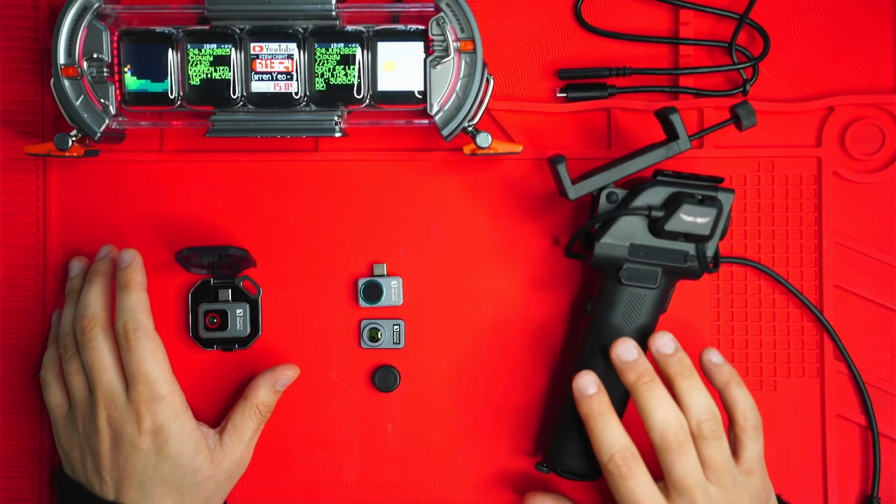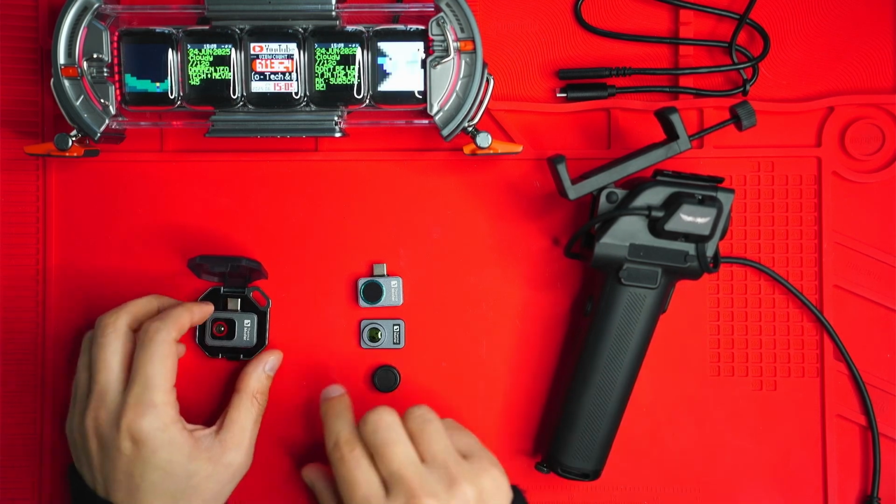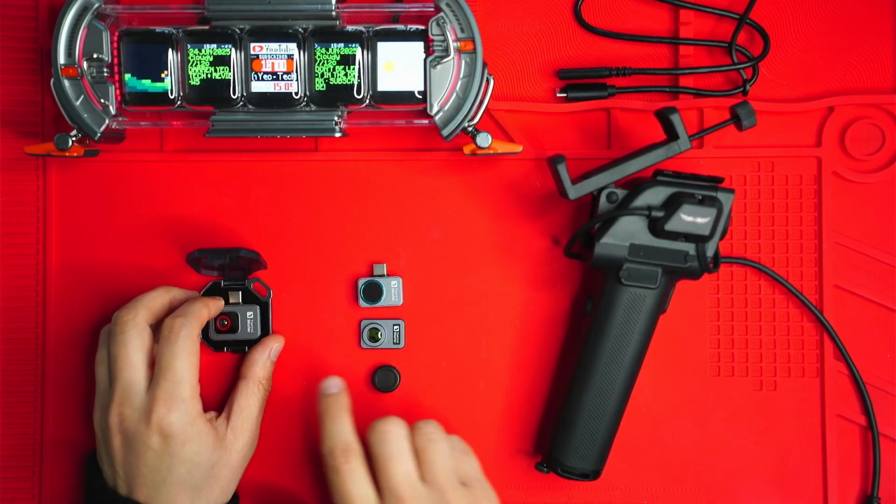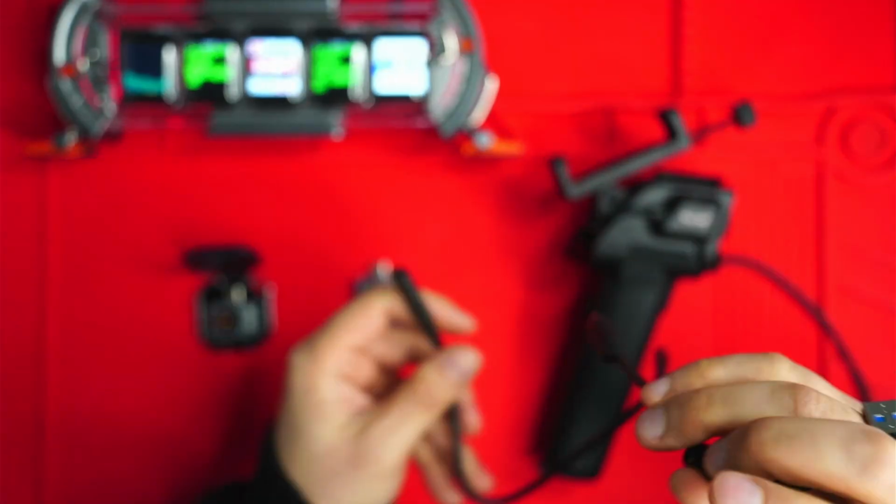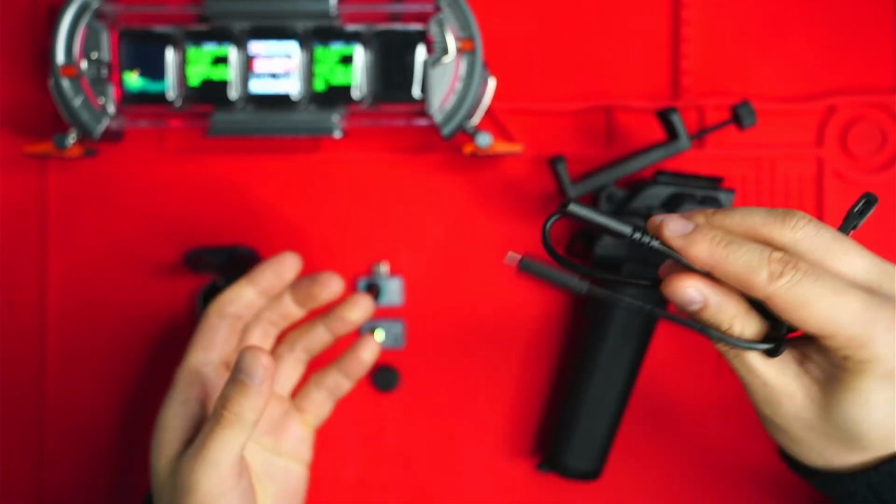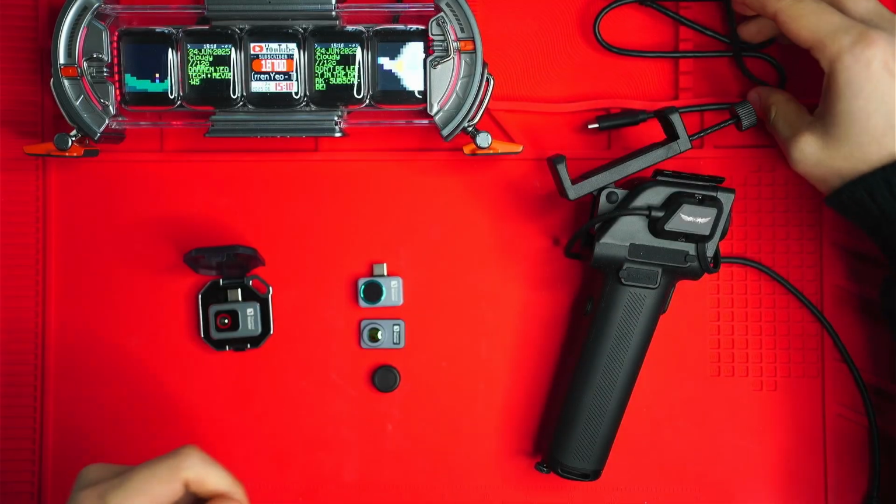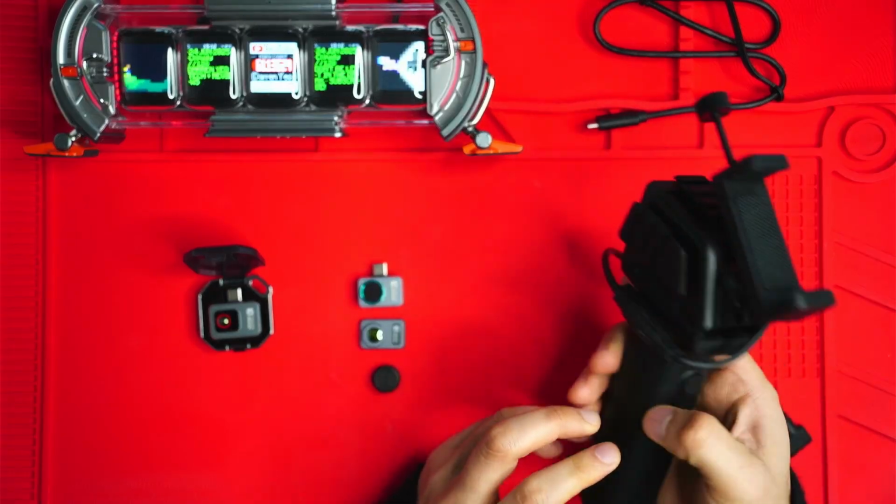In terms of the design and the mount, the P2 and the P2 Pro have this kind of compact design. It's got a USB stick there, and it does also come with this extender cord, so if you don't want to move your phone around, and just want to move the camera around, you can use that to get into some hard to reach places. But with the X3, it has a larger body.